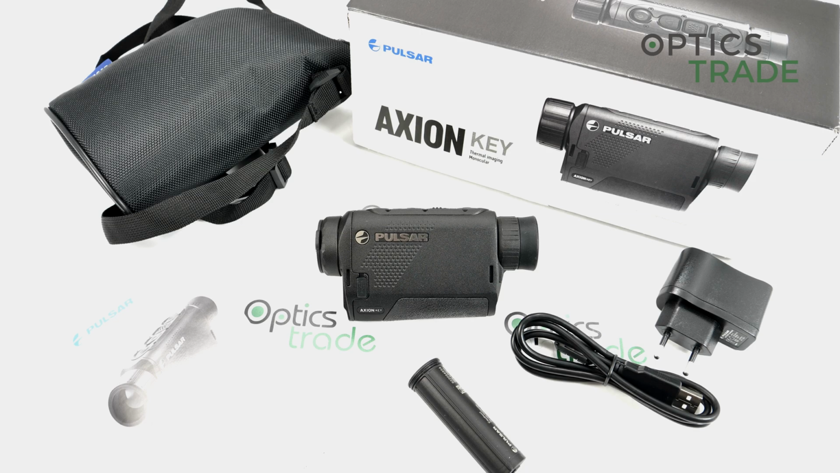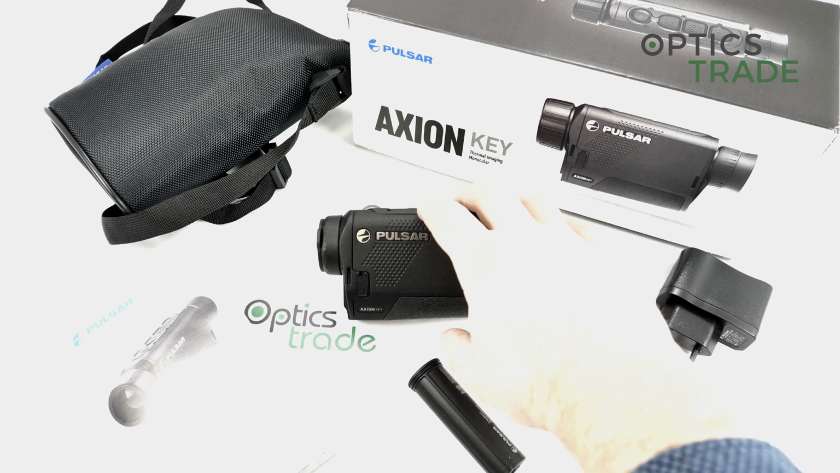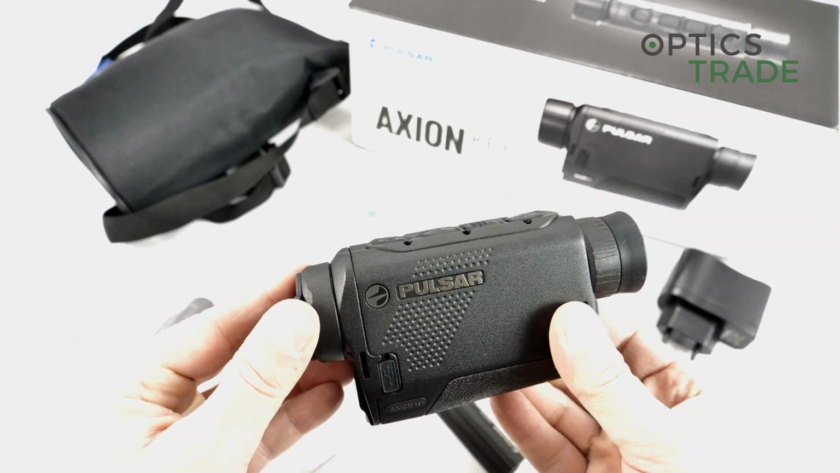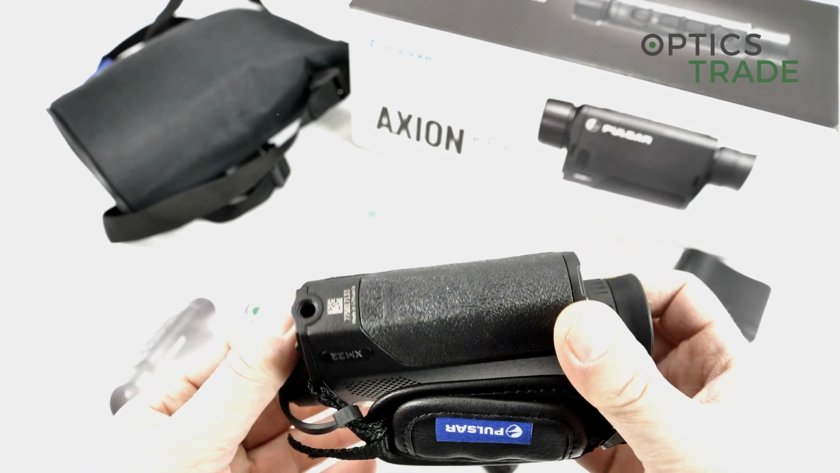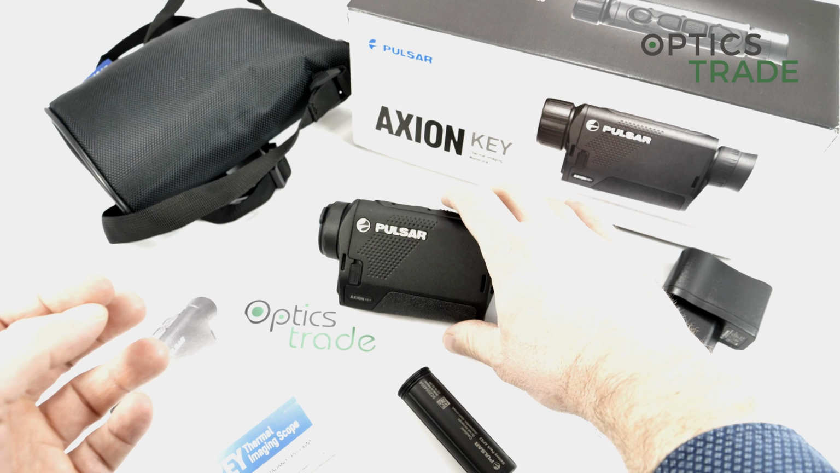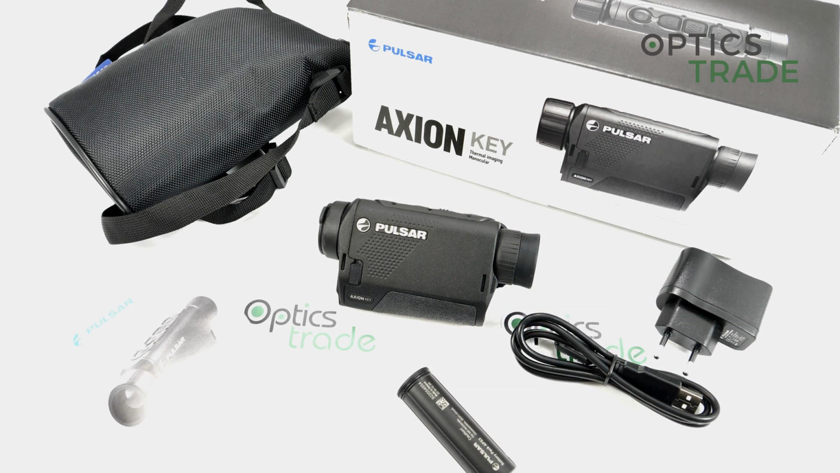these devices are really, when you look from the price point, outstanding for what you get for your money. They're a successor of a very popular model named Quantum. Quantum has been discontinued for almost 2 years now, and the Axion Key is even smaller, better, and what's the most important for some people, cheaper. So this model which we have here, the Axion Key XM22, costs less than 1,000 euros. This is something that was unimaginable only 2 or 3 years ago.